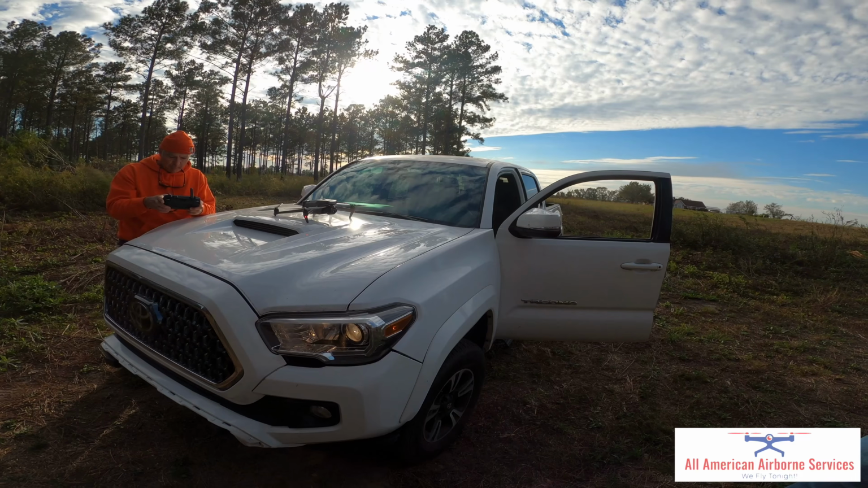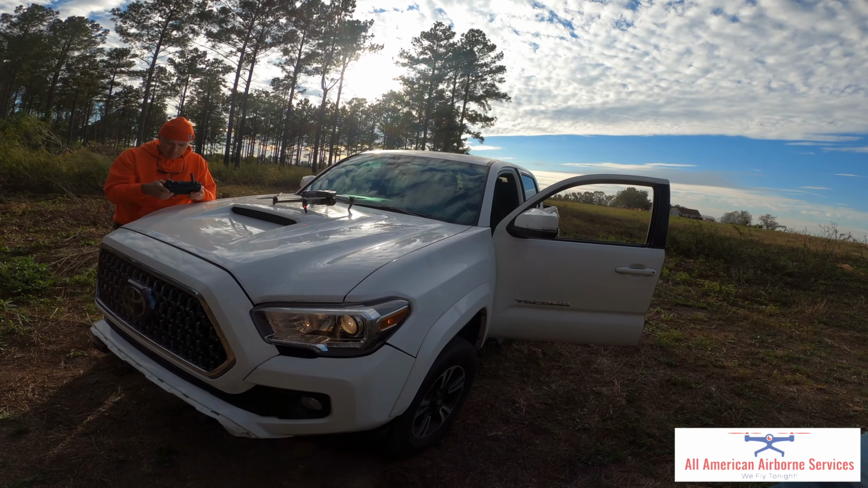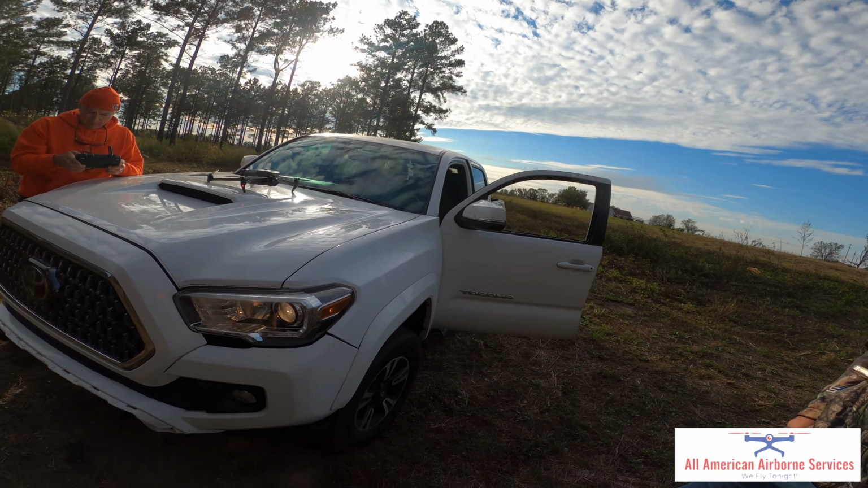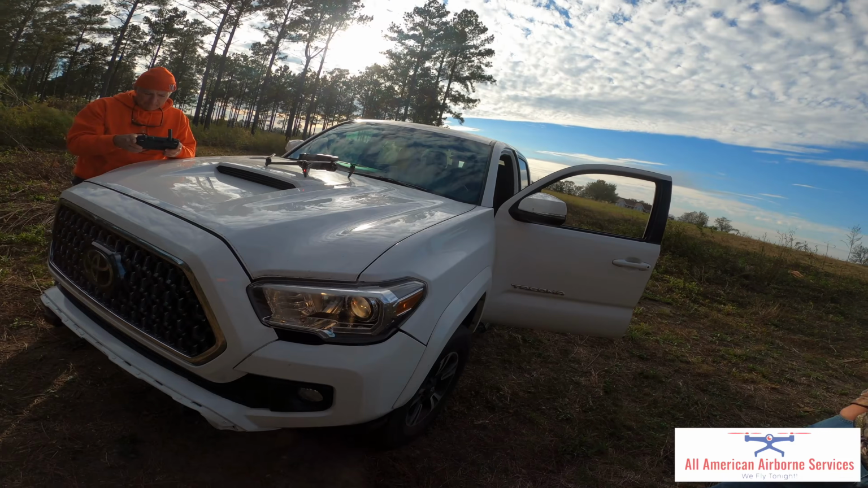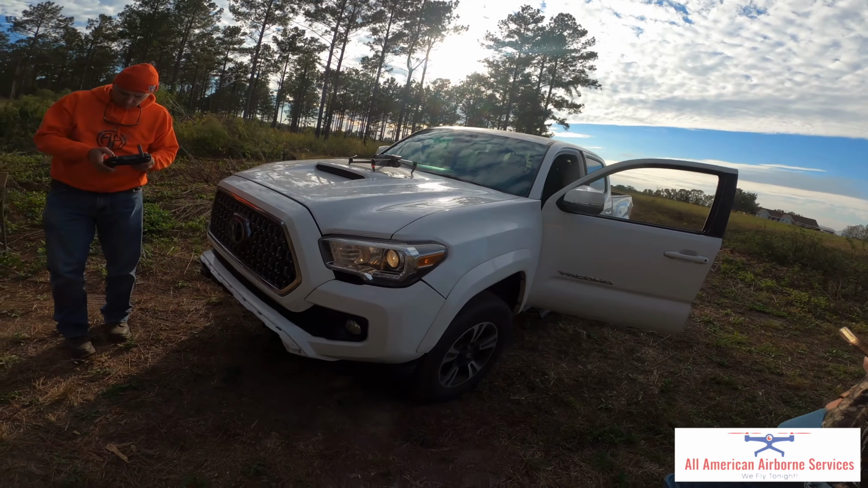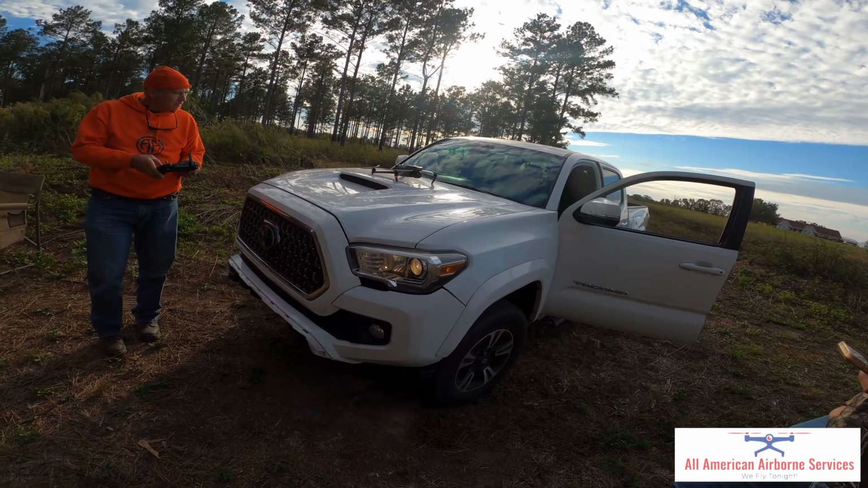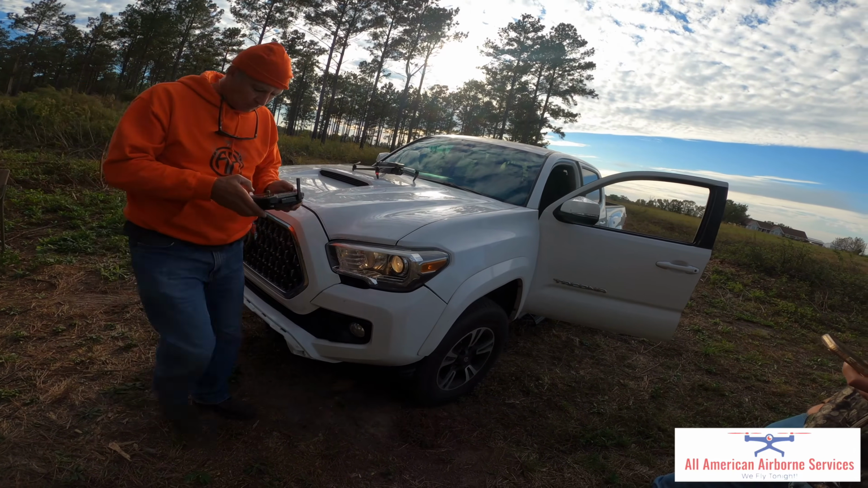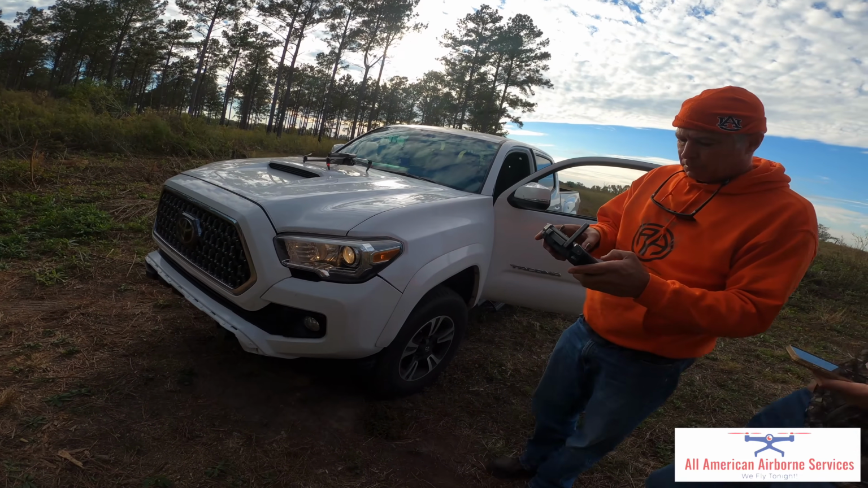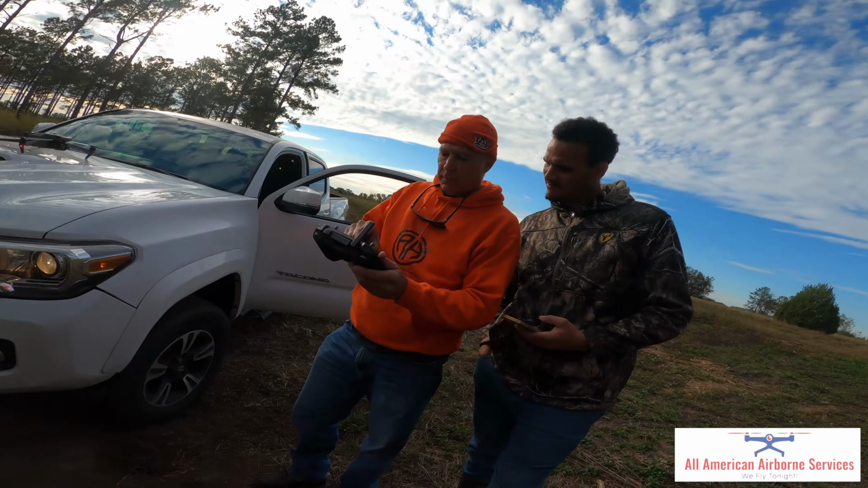And the thermal camera basically senses the difference in temperature, the delta temperature. Yes, sir. And when the sun goes down, the energy from these trees and bushes and so forth declines, and of course it'll see this truck and us pretty good.